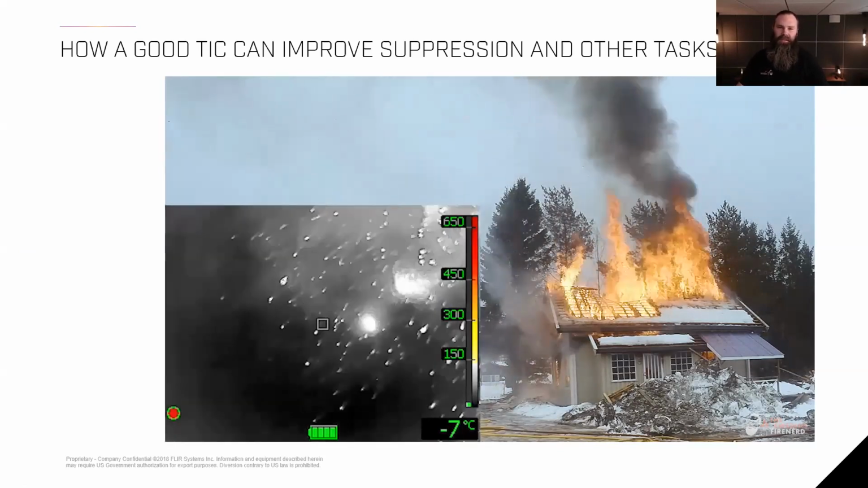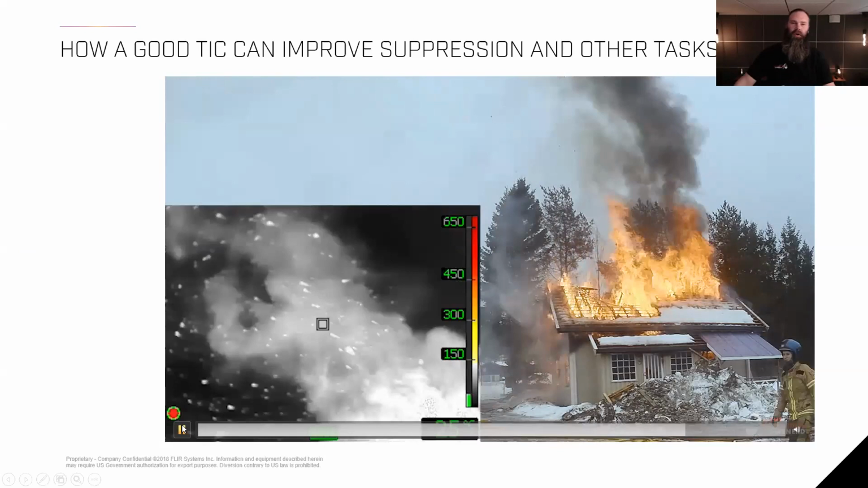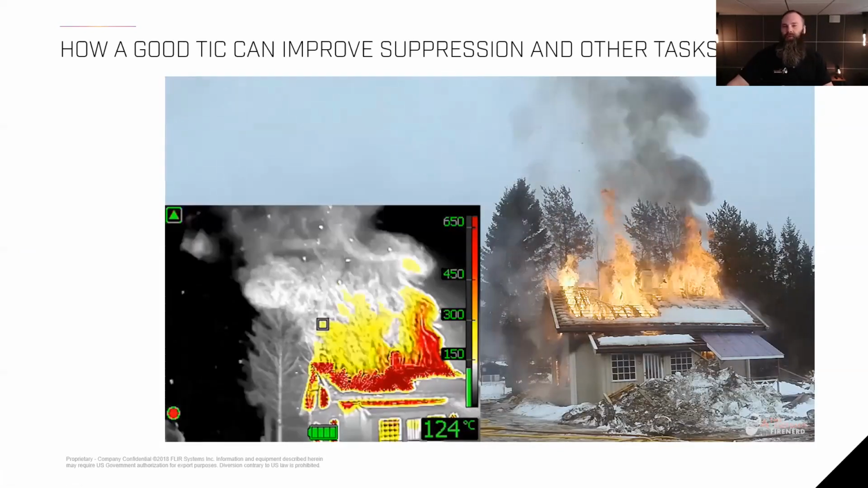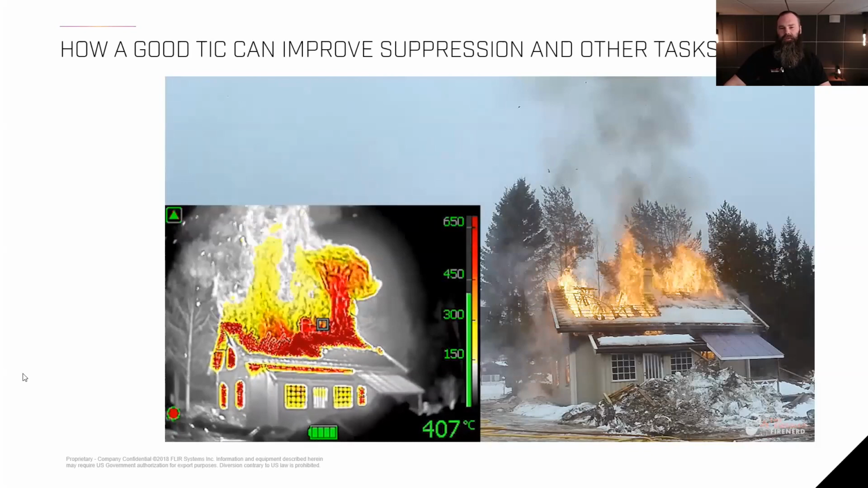It's another way of using the thermal imager, as an officer, to assess the risk we have of igniting forest fires, grass fires, or even other building fires. Just a great tool to have.